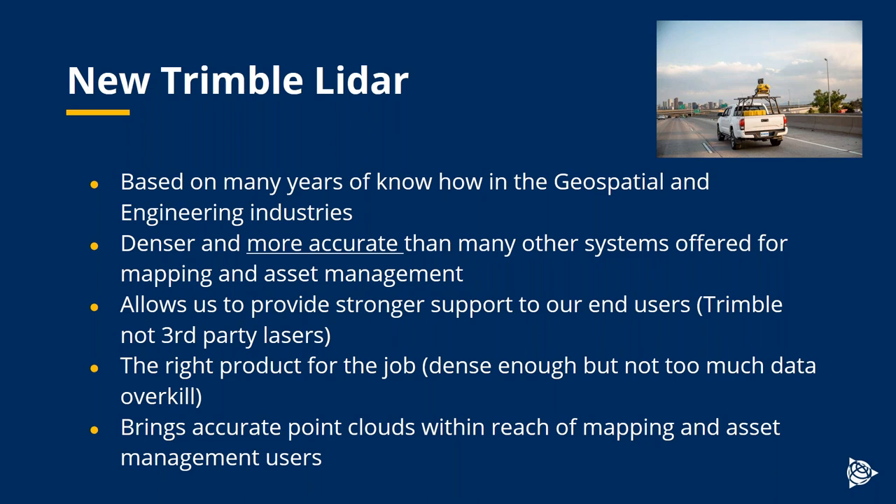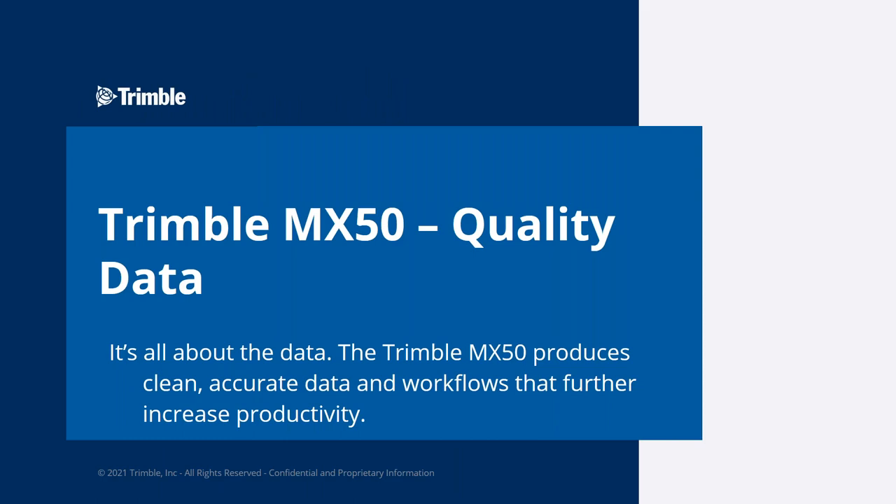Also, the data quality is excellent, so why wouldn't we use our own laser scanner? And it is providing dense enough data without being overkill and not too much. So it's kind of achieving the right balance of functionality against data overkill. So I'm going to back that up now by showing you some MX50 data and some of the results that we've been getting from our review of the MX50.